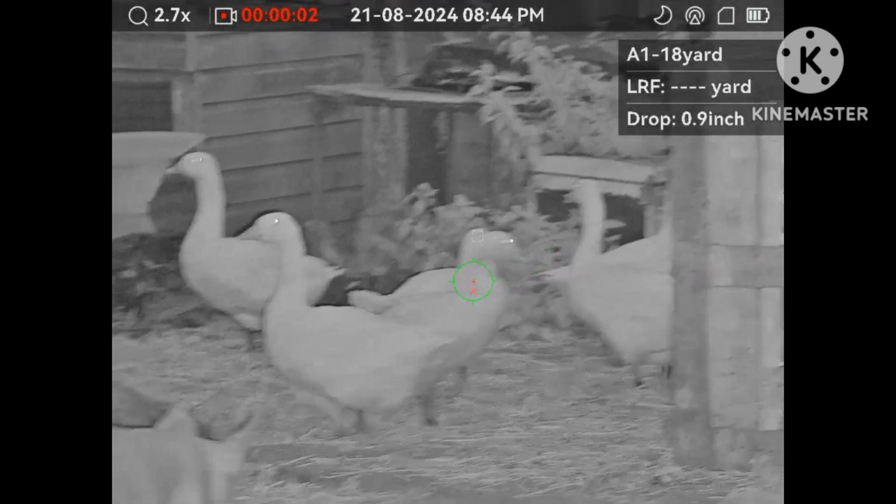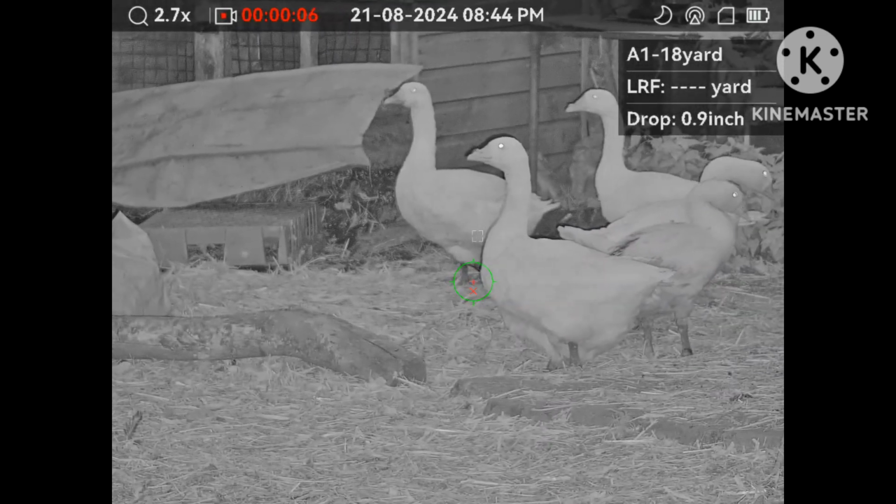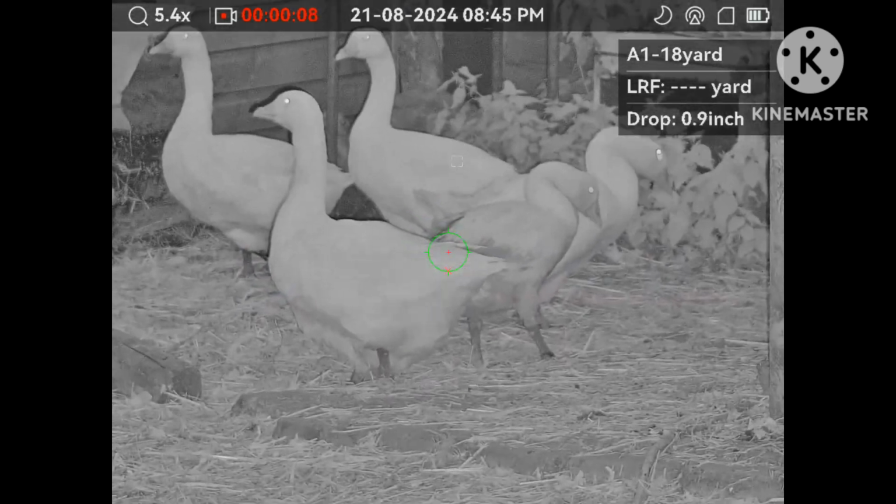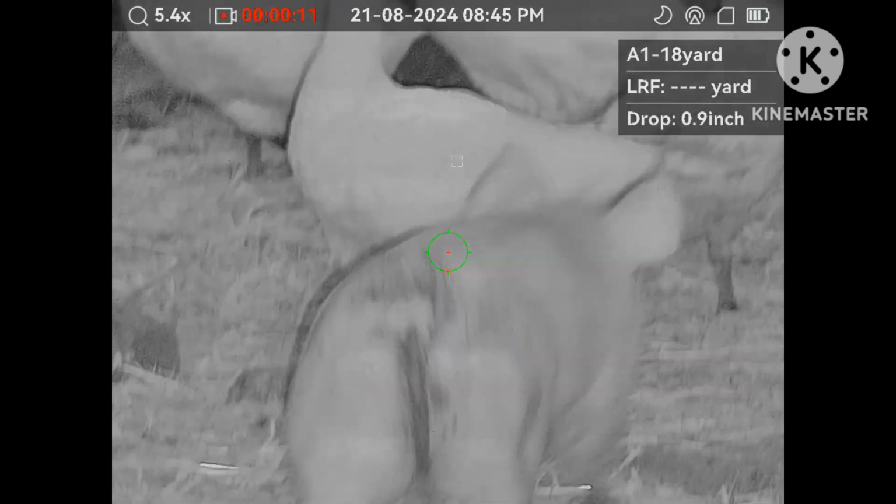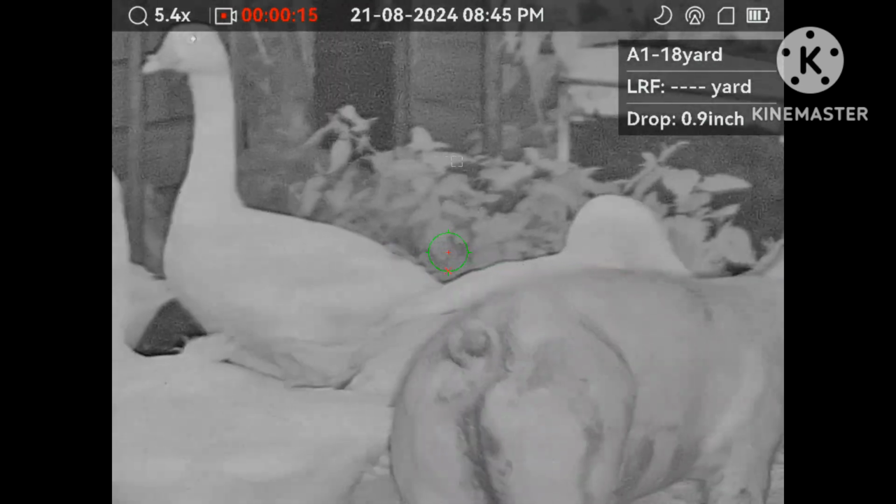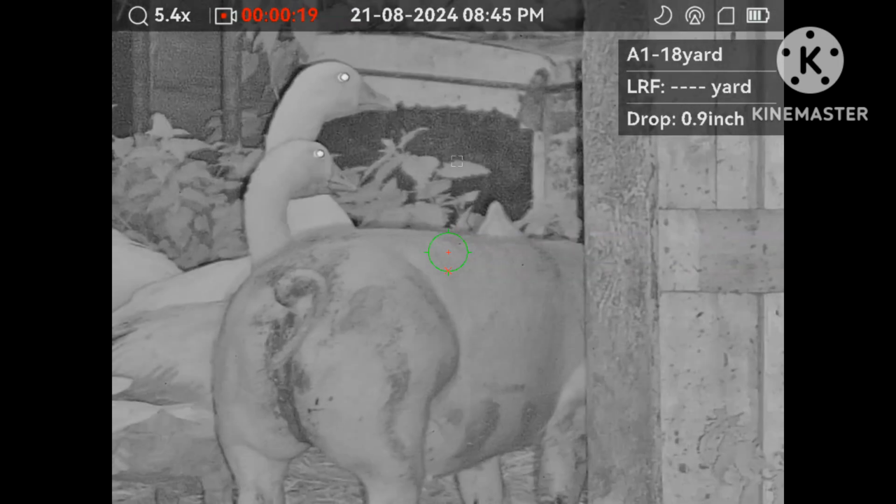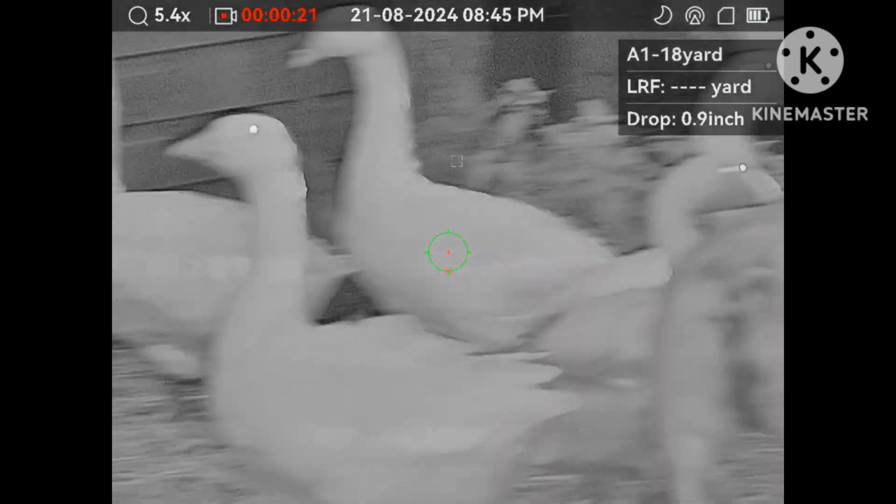So I've just left this little clip in to highlight the picture quality of the Hikmicro Cheetah. I find on the lower magnification the picture quality is really nice, but when you start getting over 10 times mag, it tends to pixelate too much.